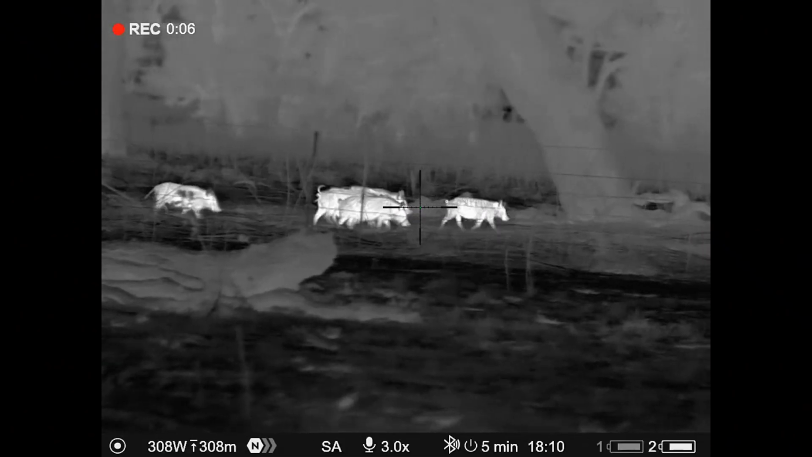I've ended up walking over onto the edge of this long grass paddock and another group of pigs have come up out of the creek, so I've fair whacked into those. Yes, I did get 2 for 1 again.